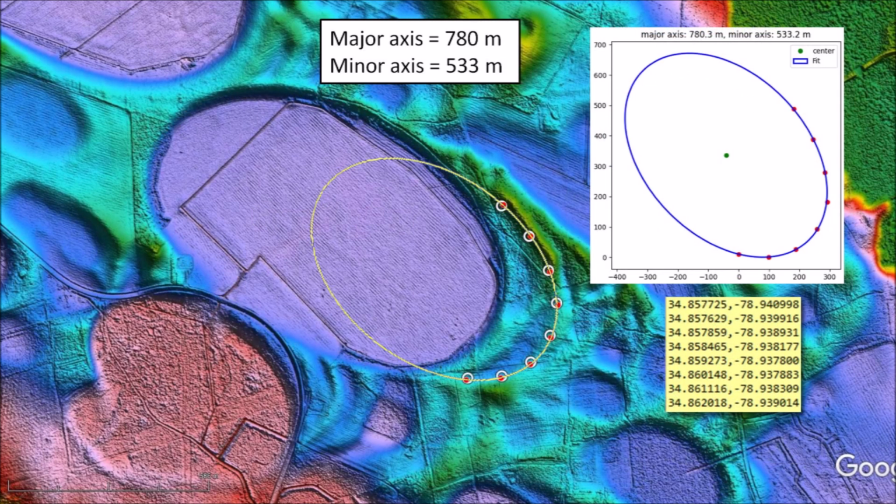The second rim corresponds to an ellipse that is partially obscured. However, only 5 points are required to fit an ellipse. The second rim corresponds to an ellipse with a major axis of 780 meters and a minor axis of 533 meters, which is a lot smaller than Herndon Bay. This could not be a remnant rim of Herndon Bay migration unless the bay shrank and then expanded again.